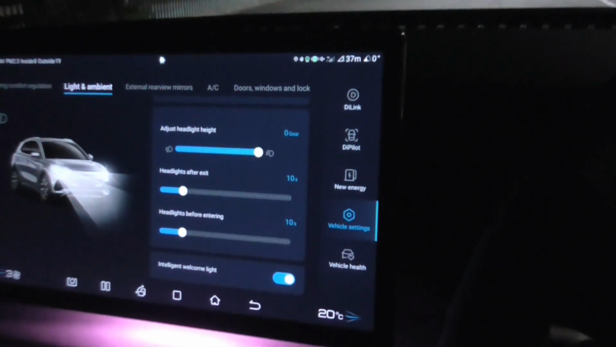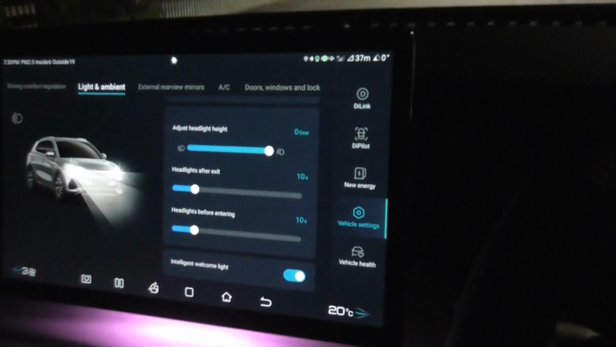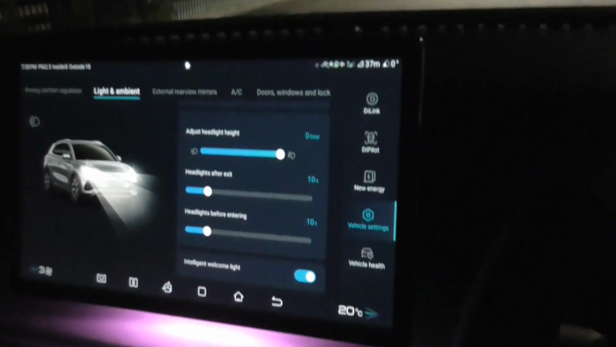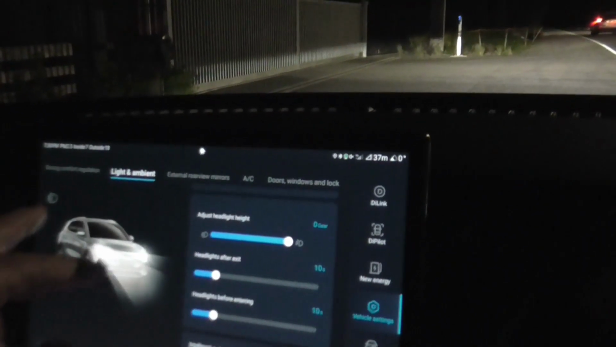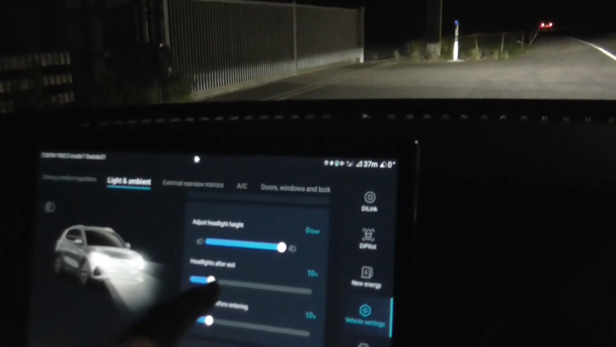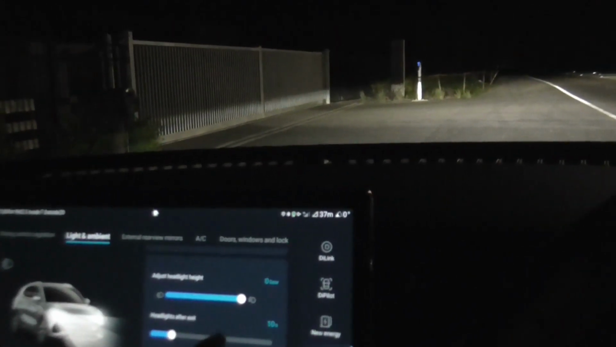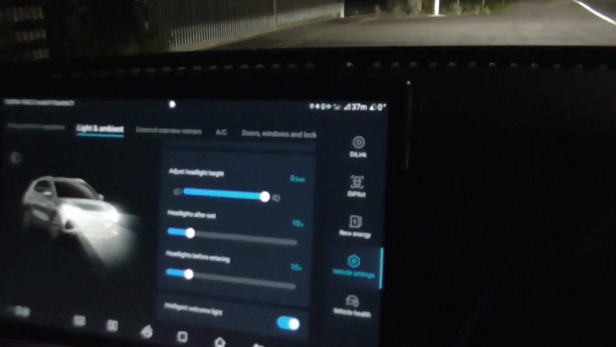Now you can also adjust your headlight height when you're in dip to allow for if you've got more than one passenger, or if you've got a heavy load in your car. If you find the dip light height is not very good, then you can go to ambient light and find the adjust headlight height, and you can set it accordingly. At the moment it's set at 0 for just a driver, no load.